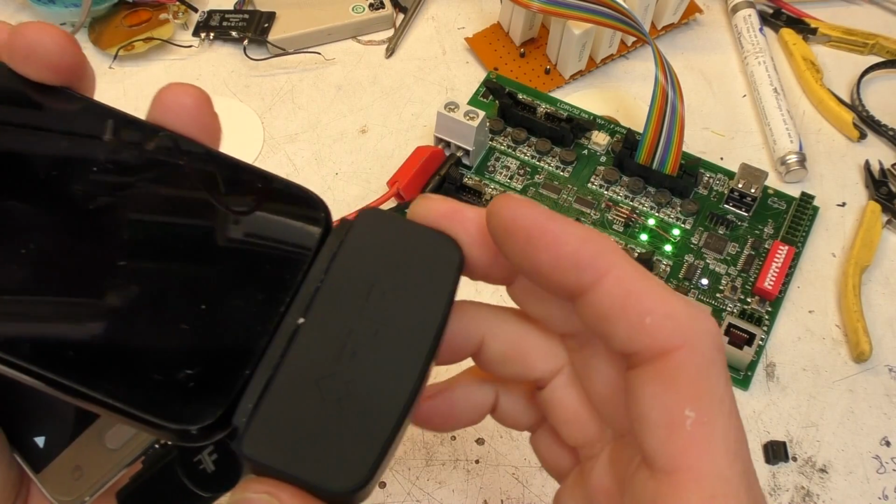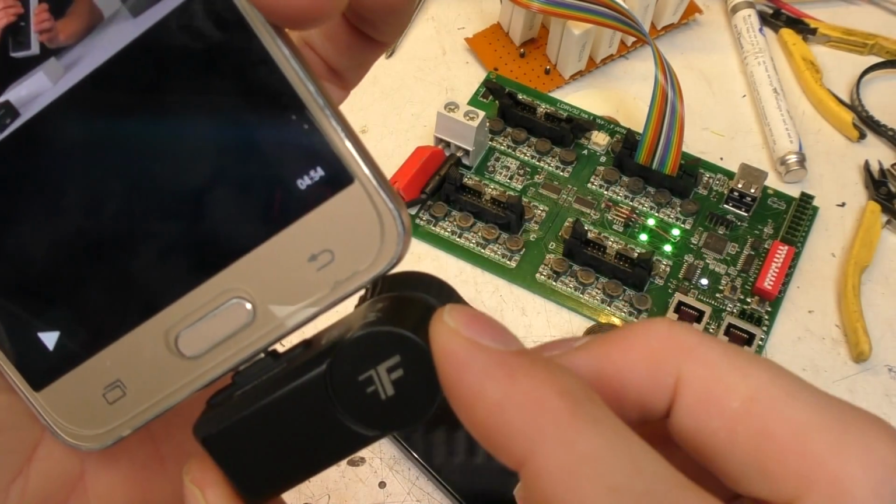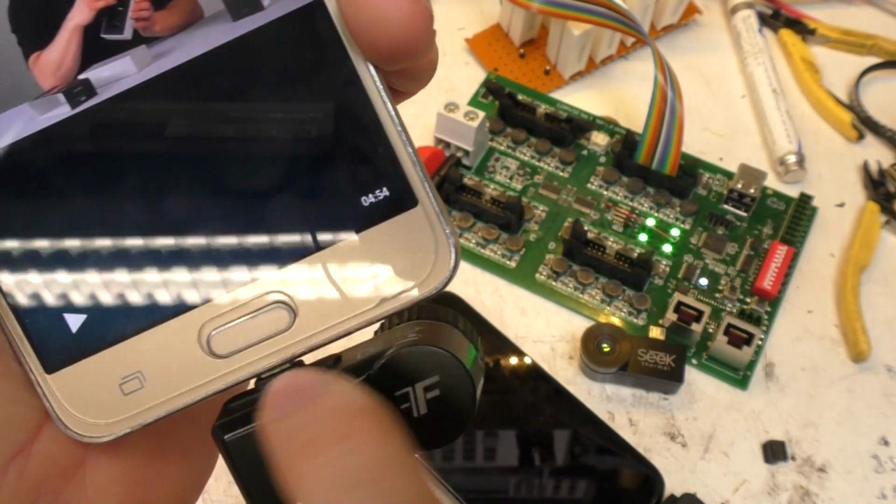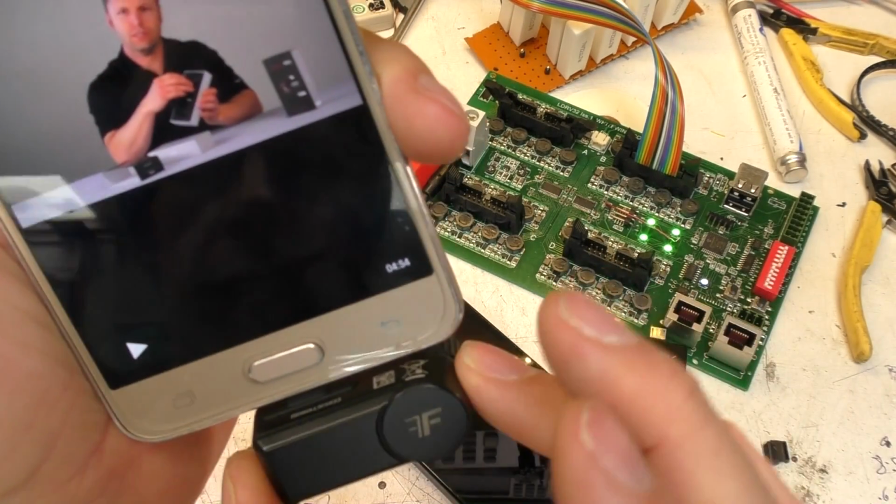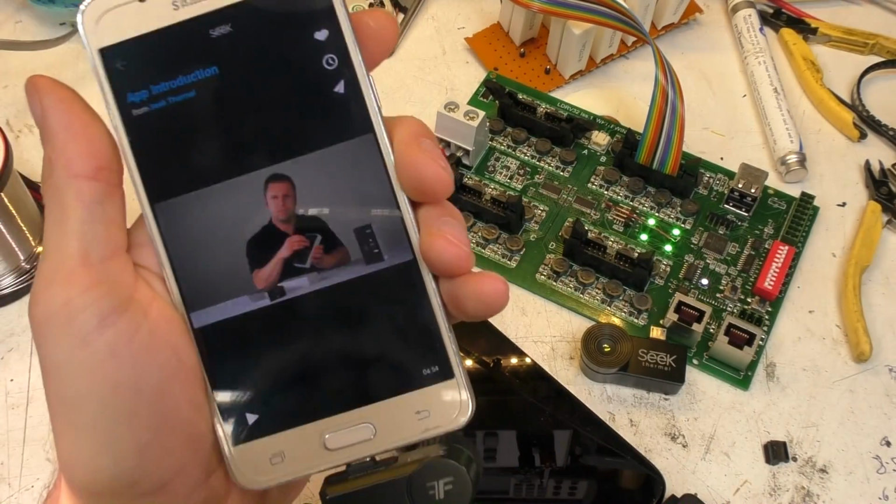So once you get that right, it's not too bad. Whereas this, of course, is just sitting there, so it's quite fragile and wobbly. You could probably put a piece of foam or something in there to stabilise it, because it's only hanging over one side. There's a limit to how much that will stabilise motion in that direction. So mechanically, it's not brilliant.